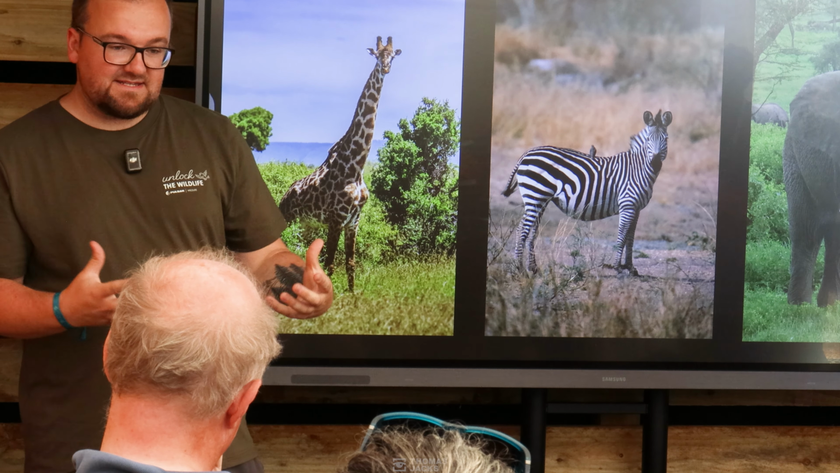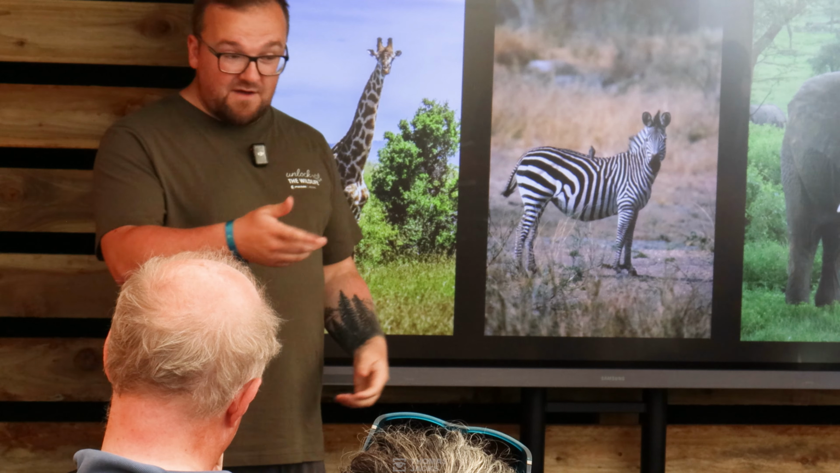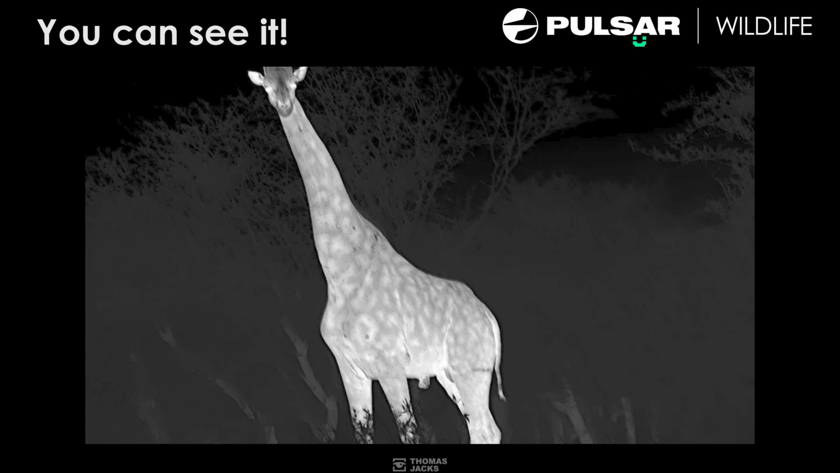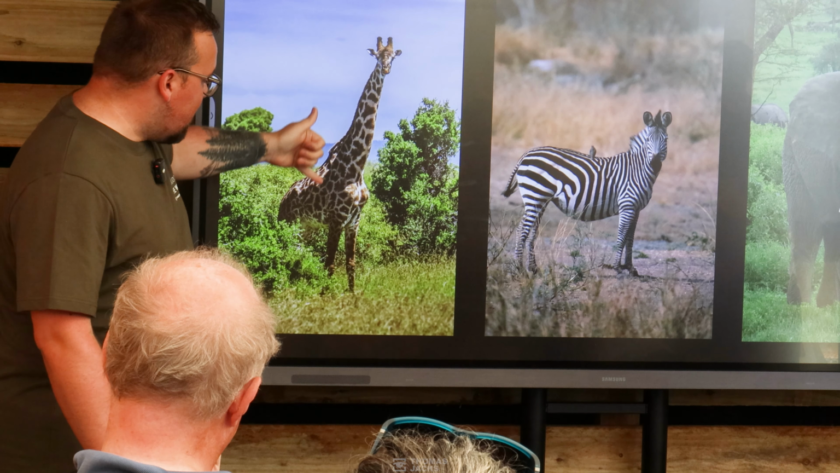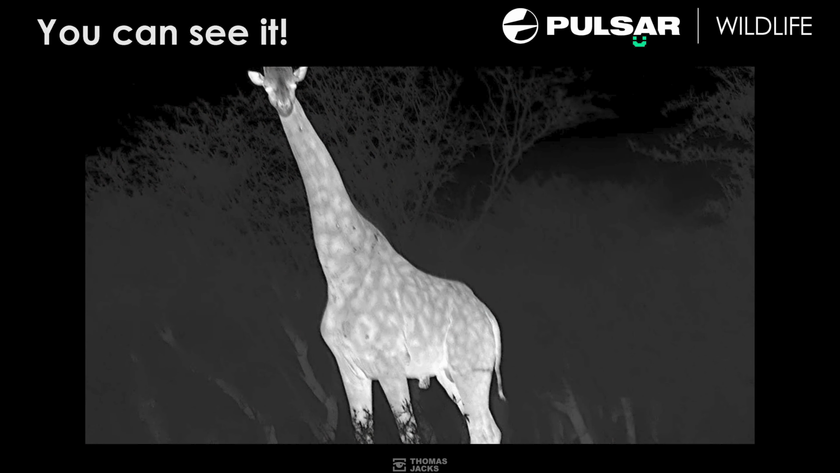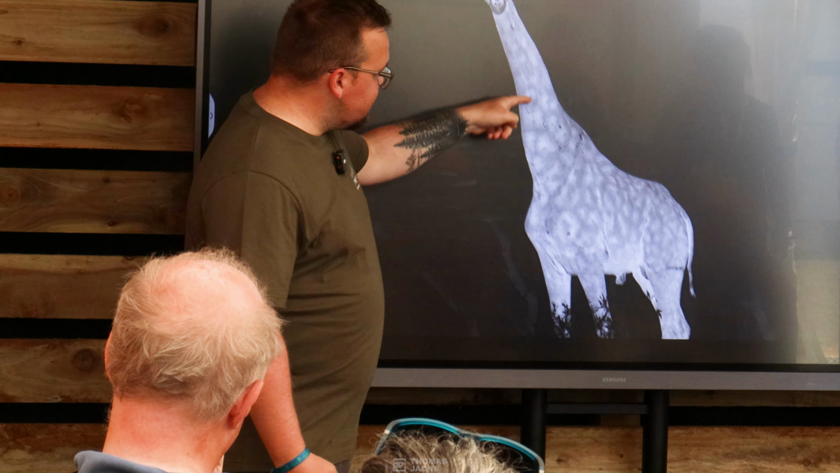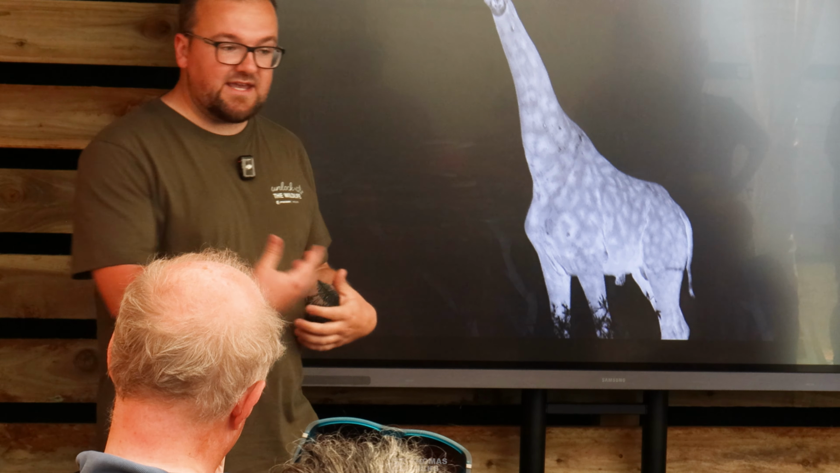Now, it's great for me to tell you this and to say that's what happens, but you can't see it. However, with thermal, you can see it. So this is a giraffe using its heat dissipation from its patches, right? It's not the same giraffe, but right here, you can see the darker patches. Now, it makes more sense in a minute when we get to the zebra. But you can see right here, these hotter patches, the whiter patches on the giraffe, they would be its darker patches. That's where the heat is coming from.